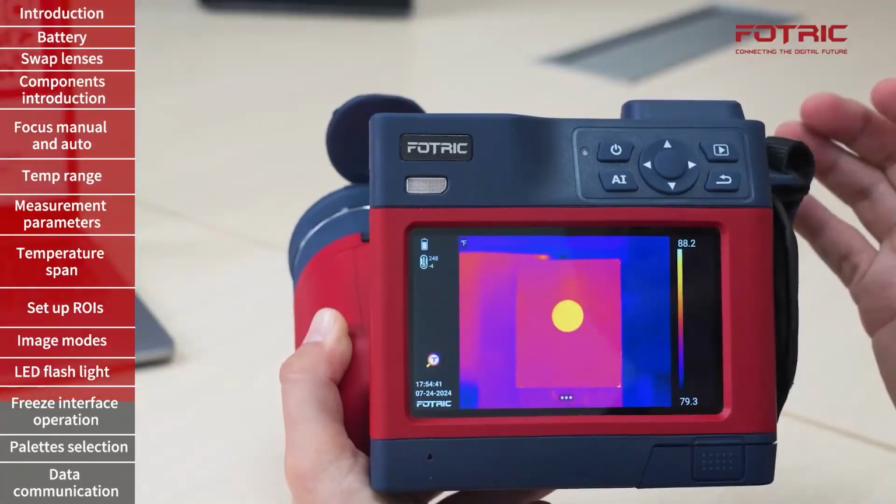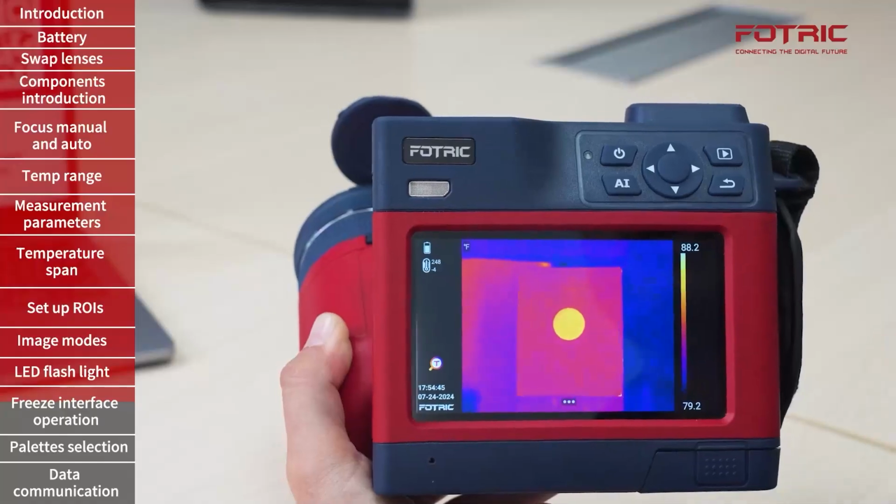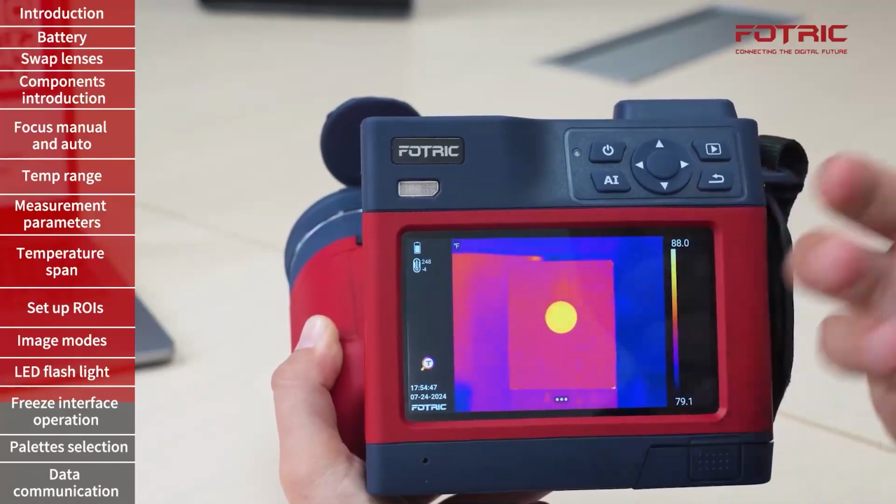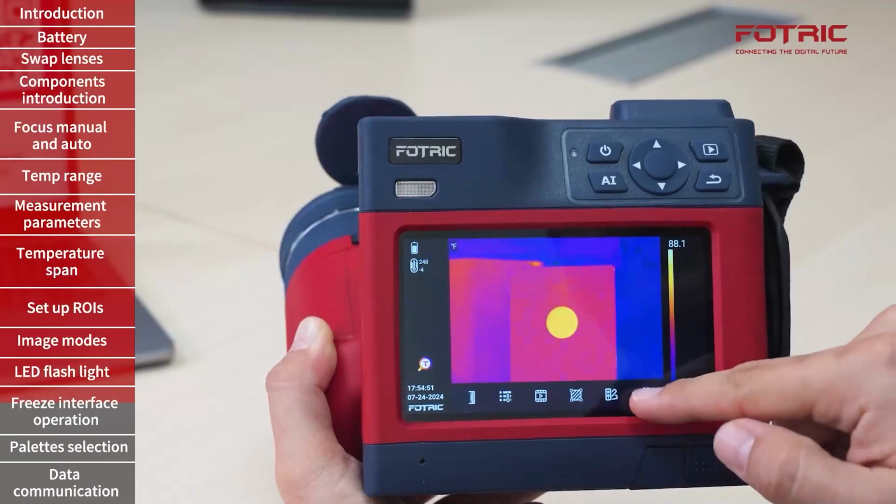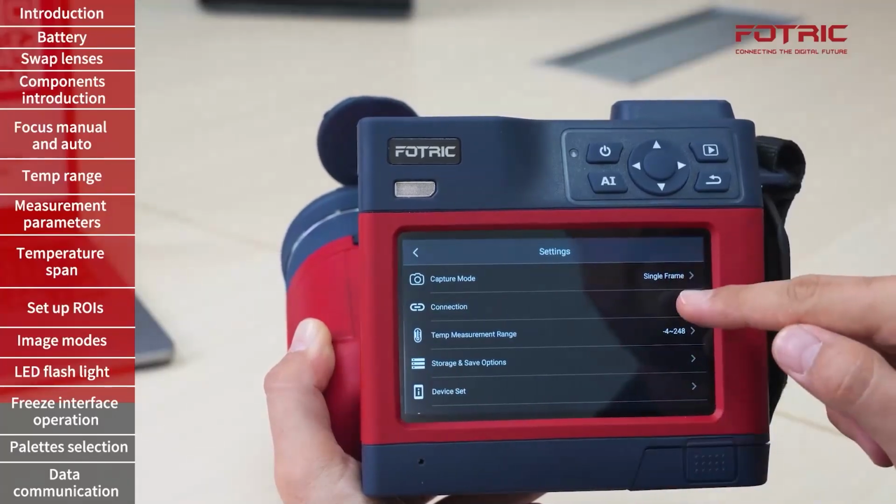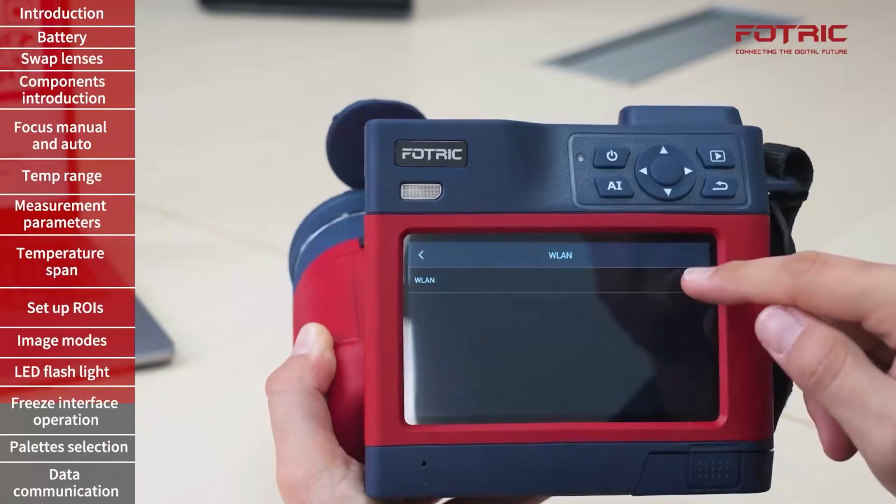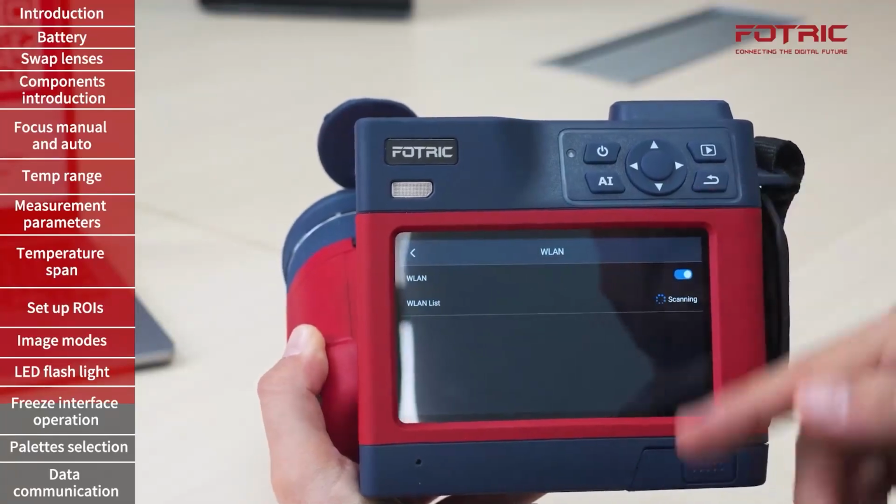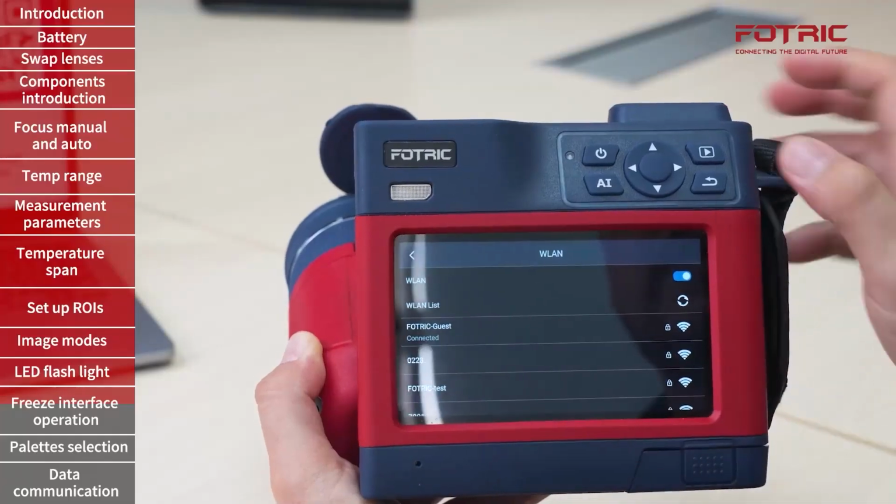Another way to take advantage of the digital camera on the camera is by using OCR, a technology that recognizes text and inputs it into the system. For that, it is necessary to first connect the camera to the Wi-Fi. So in settings, I'll go to connection. I will turn on the Wi-Fi, let the camera search, and connect to a given network. Right now, the camera is connected.